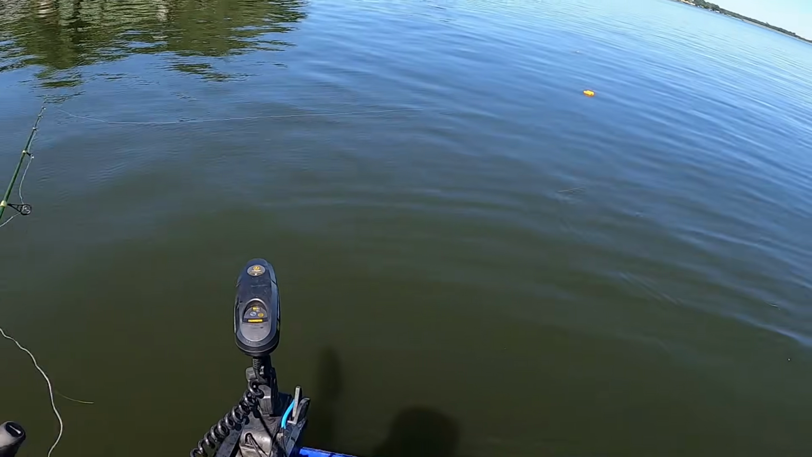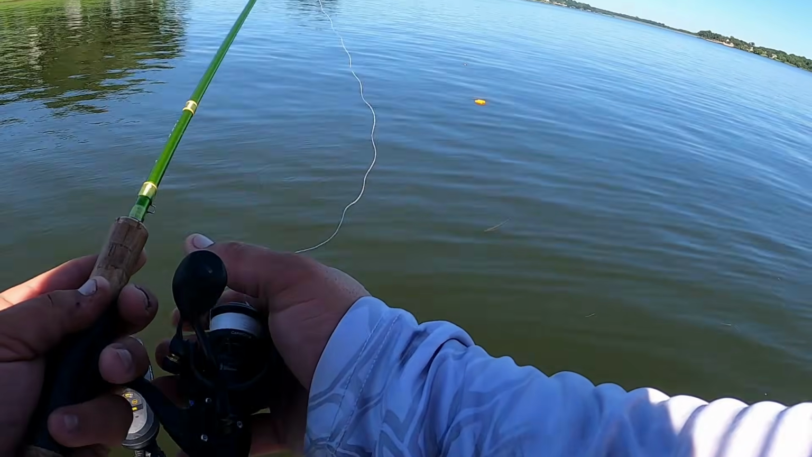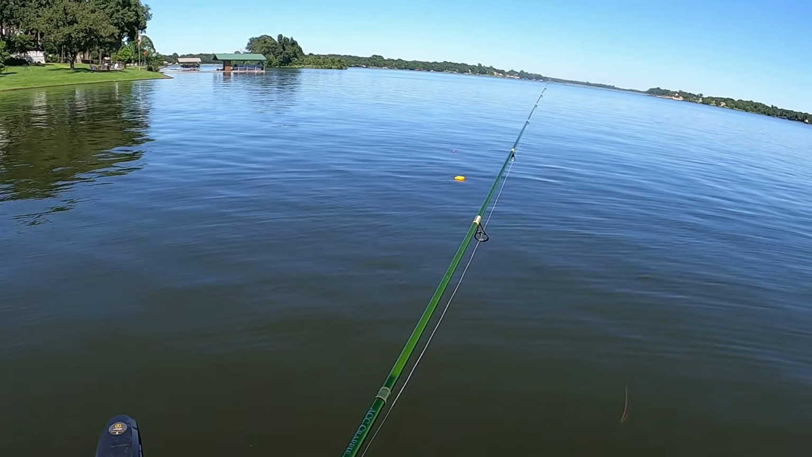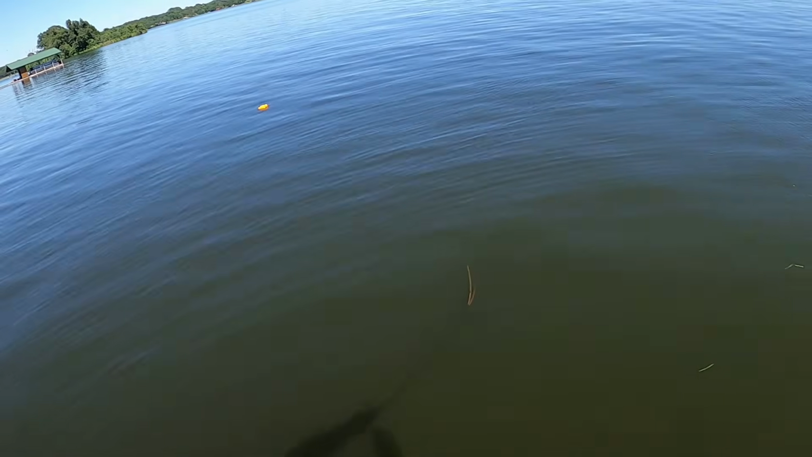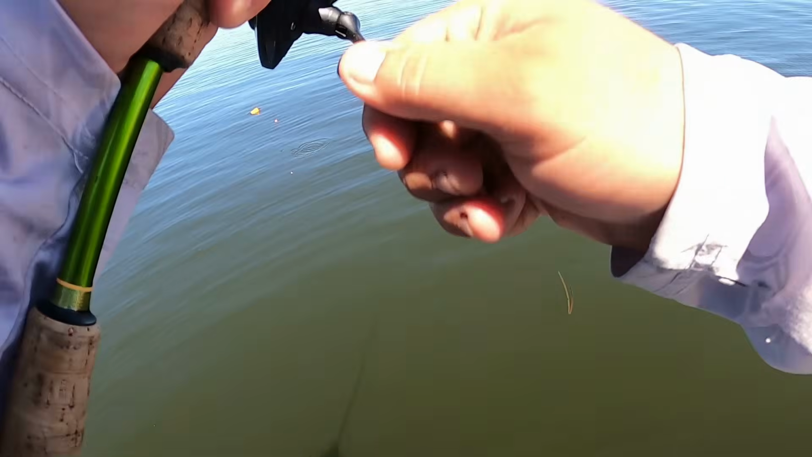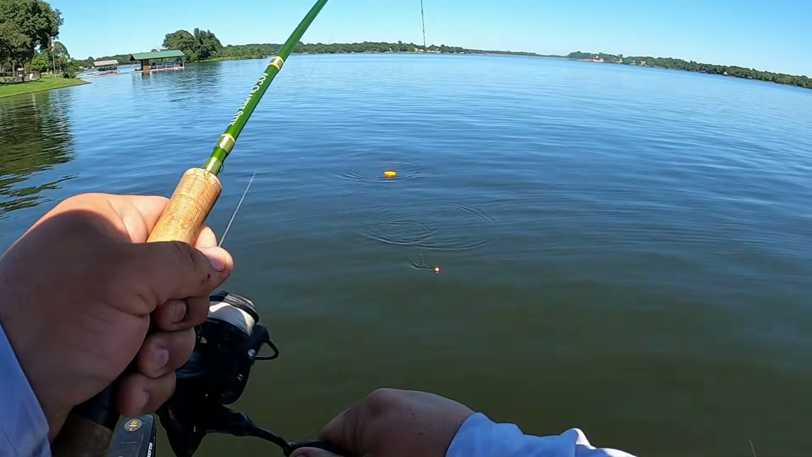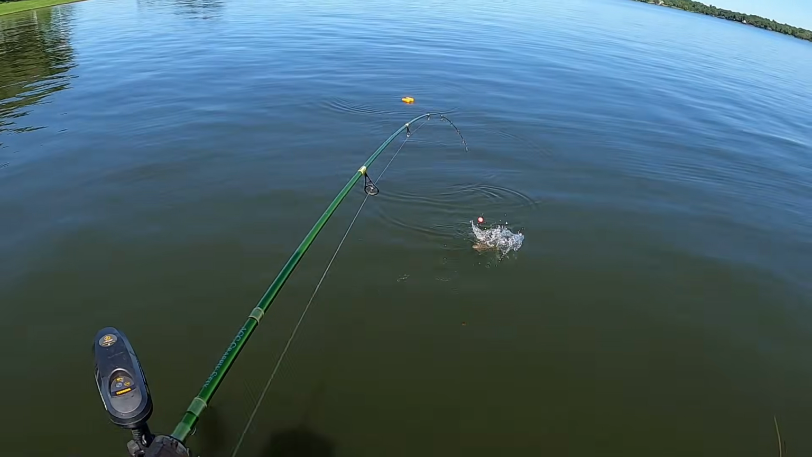Now I think the buoy marker's right in my way. Oh, there he is. Get out of the buoy. Oh my gosh, you're killing me. He came out of the buoy.